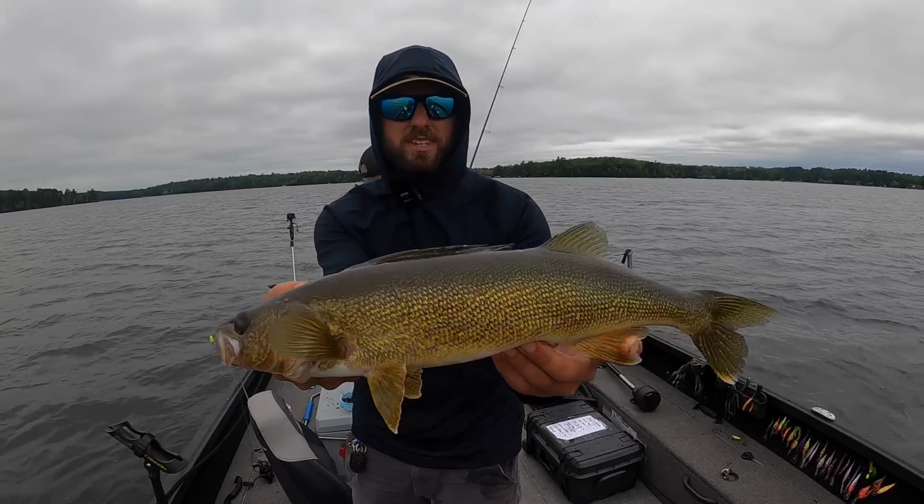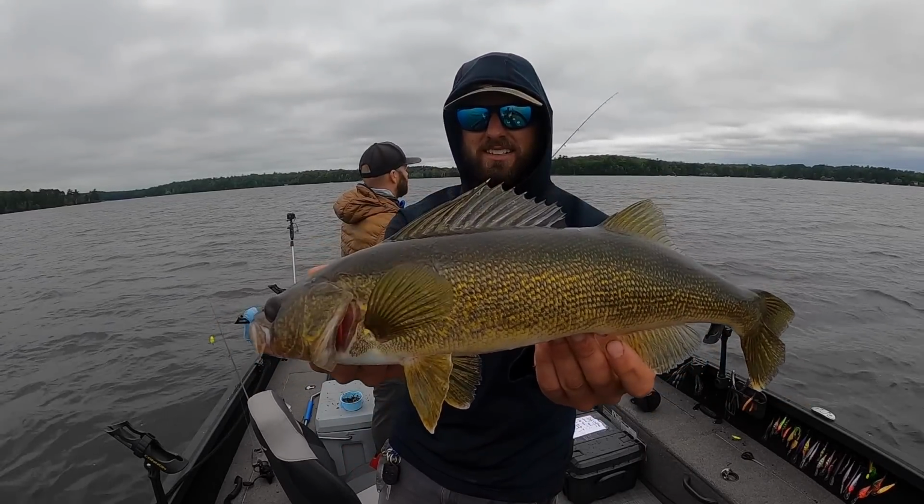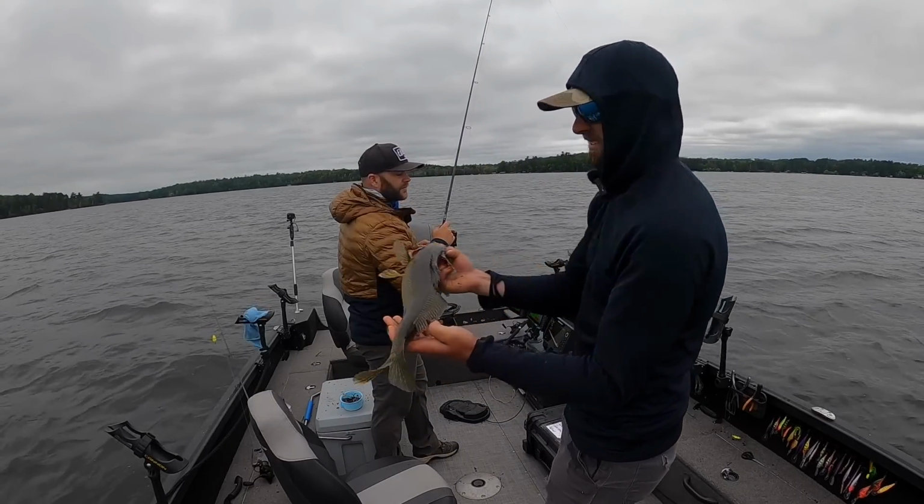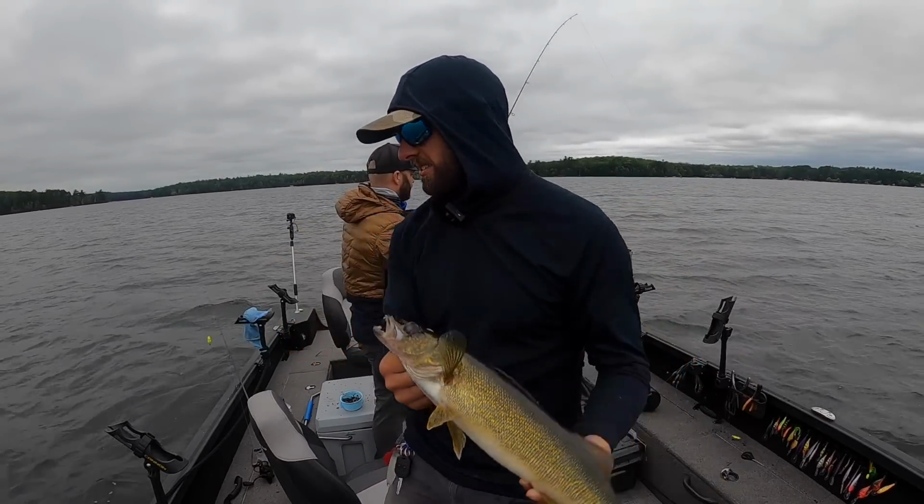Had a fish on this when I picked it back up. Look at that. Nice fish. I mean, that's 20. Easy. Yeah, 21. 21 inches on the new lake.